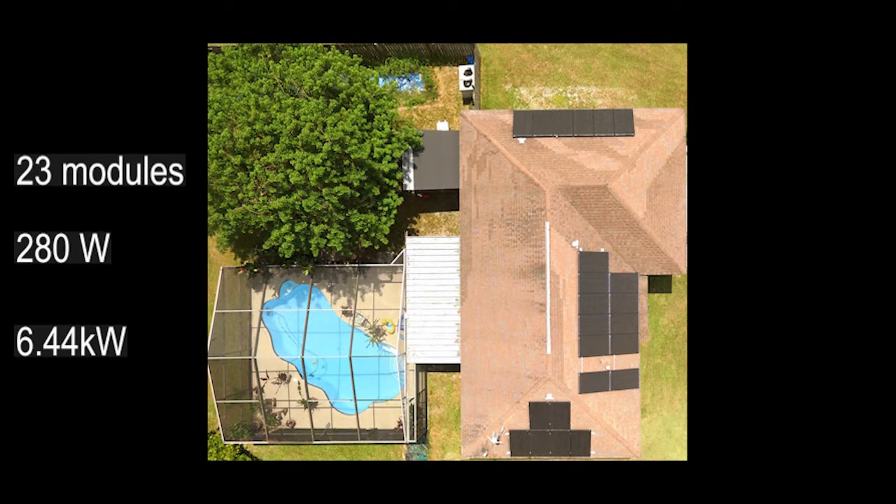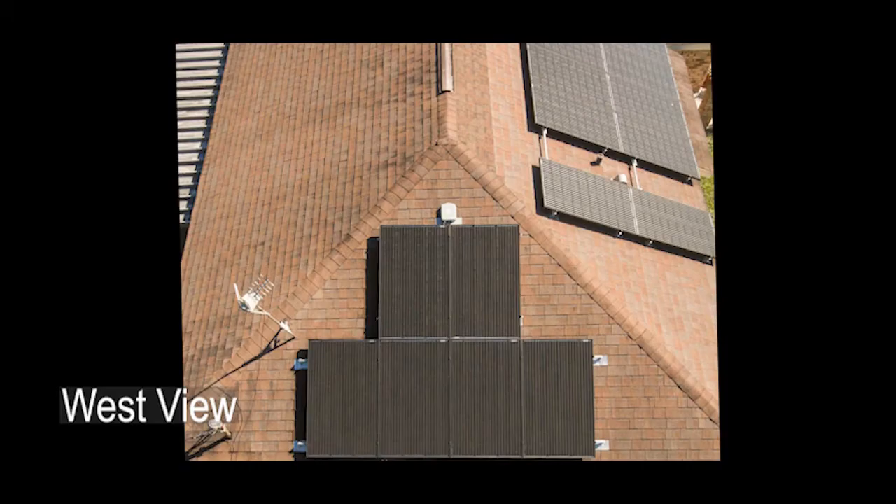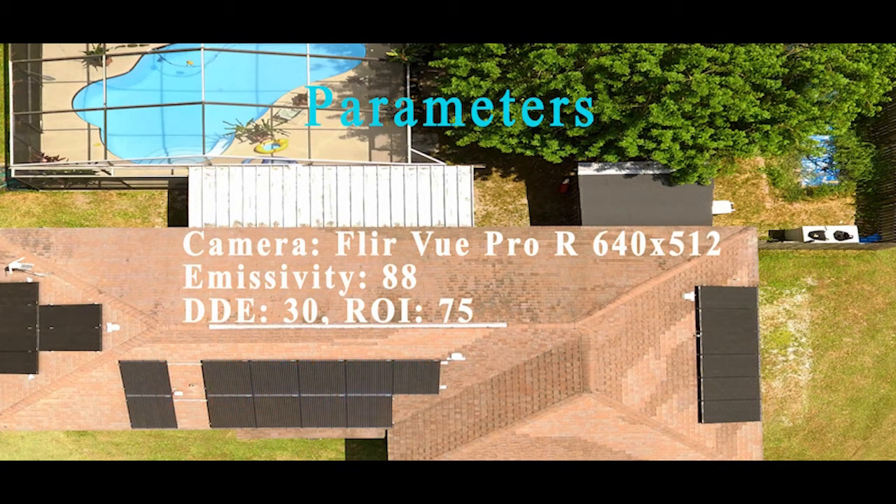So here's the system composed of 23 modules, 280 watts apiece. That's 6.4 kW. It has 3 unobstructed views, so shading is not an issue. The night before there was a rainstorm, so I'm taking this around 12:30 in the afternoon, and everything is clean and dry. The conditions are ideal: 33 degrees centigrade, cloud cover scattered, 1.4 meters per second wind, that's about 3 miles per hour, and it was shot at a distance of 20 meters.